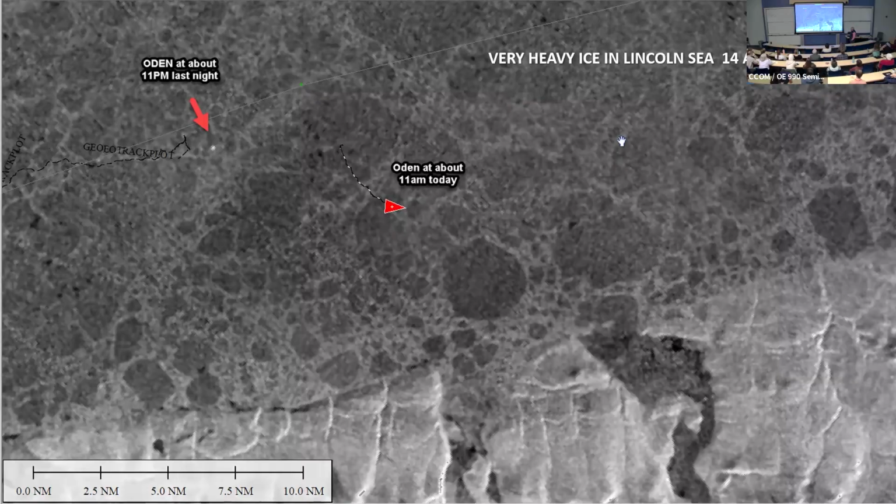That's the Oden. You can see the Oden in a little satellite imagery here. We left that Polynya area on about August 12th, I would guess. We were here on August 14th. This is just one little segment where it took us 12 hours to get about 10 nautical miles, fighting our way through really, really heavy ice to try to get to Victoria Fjord.